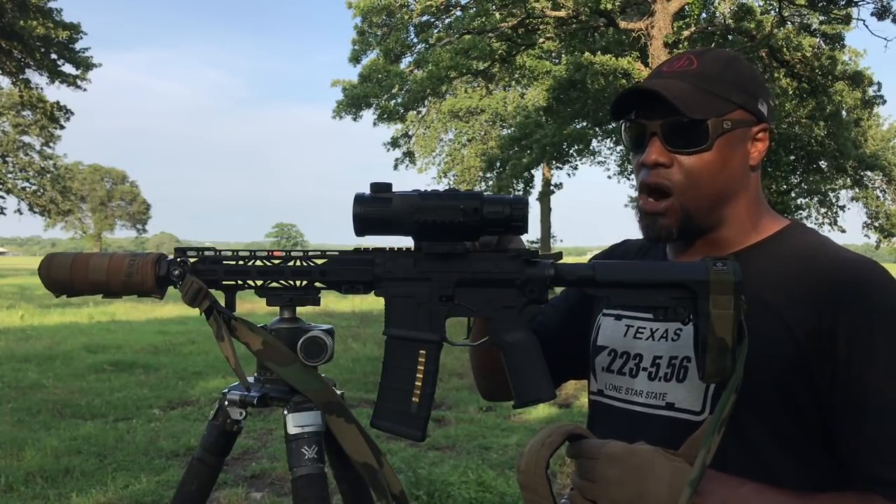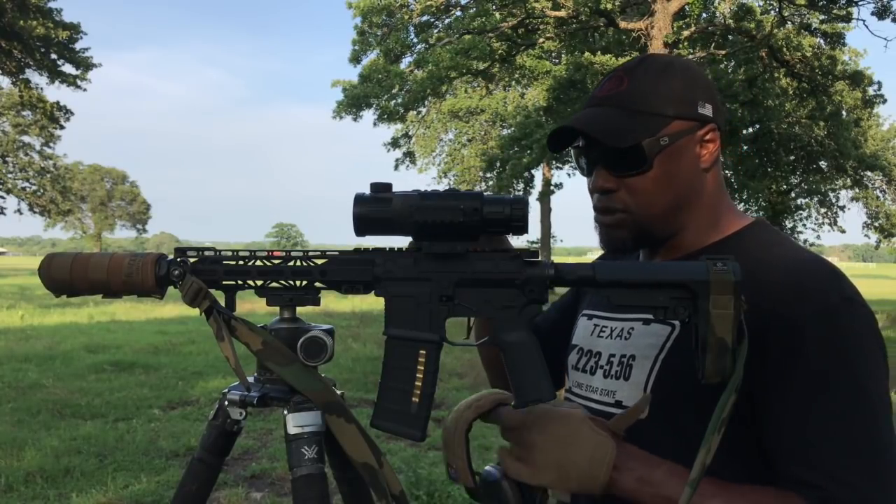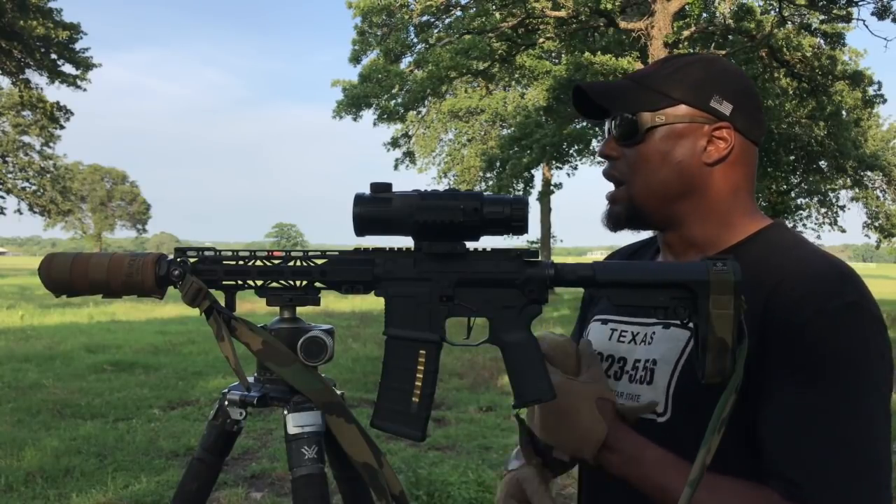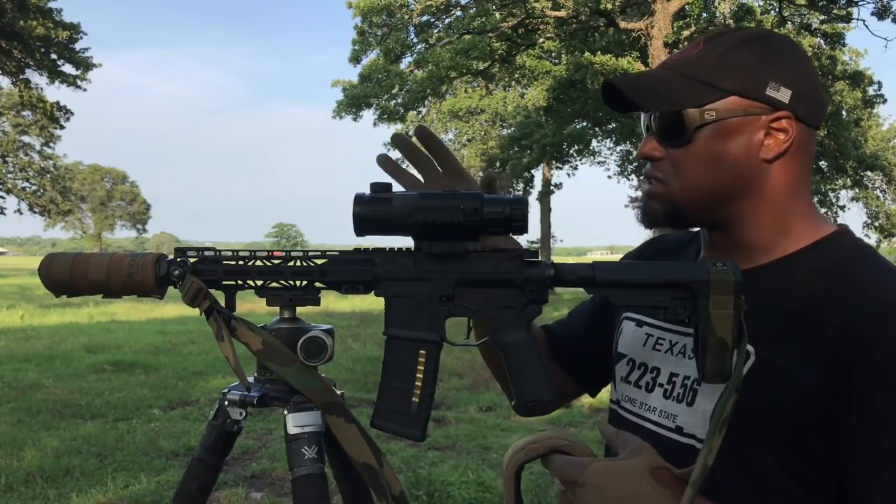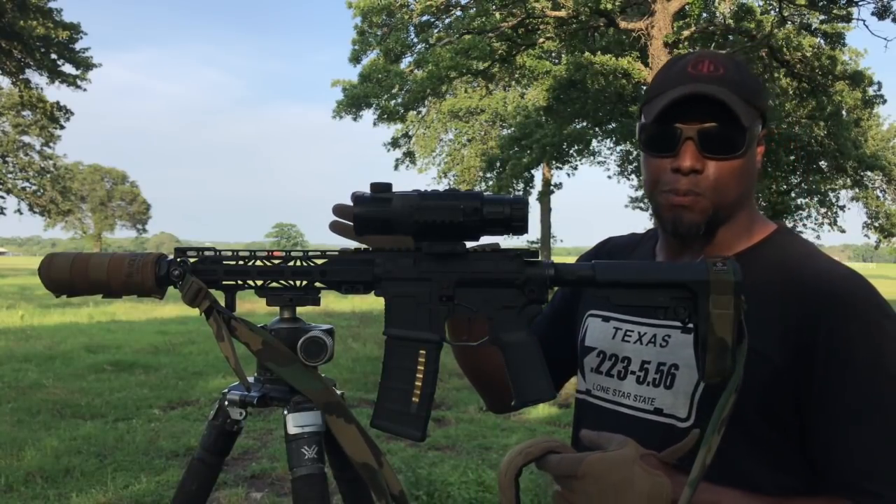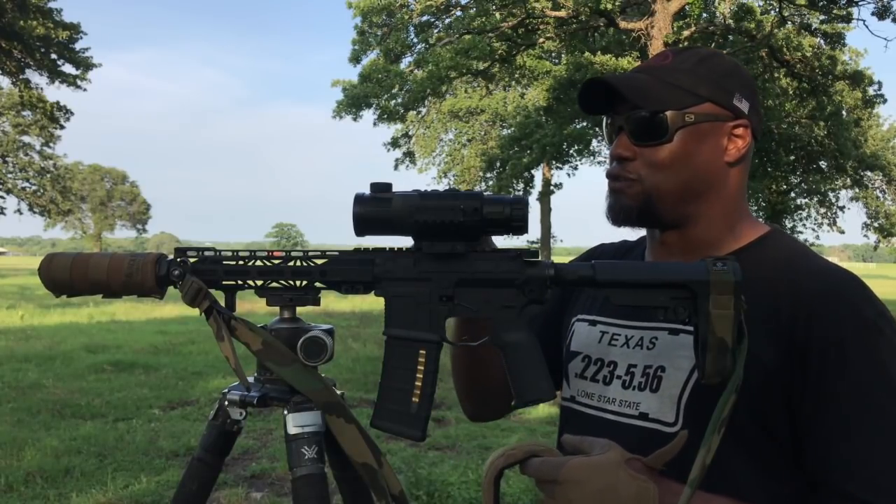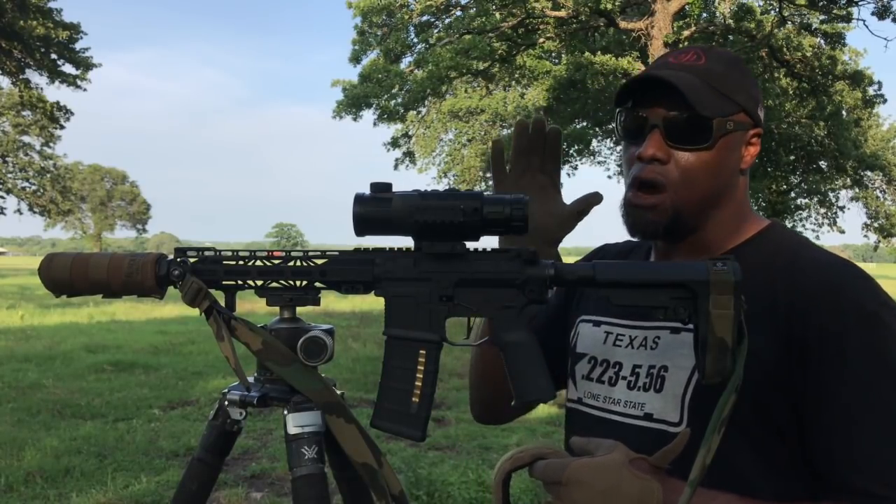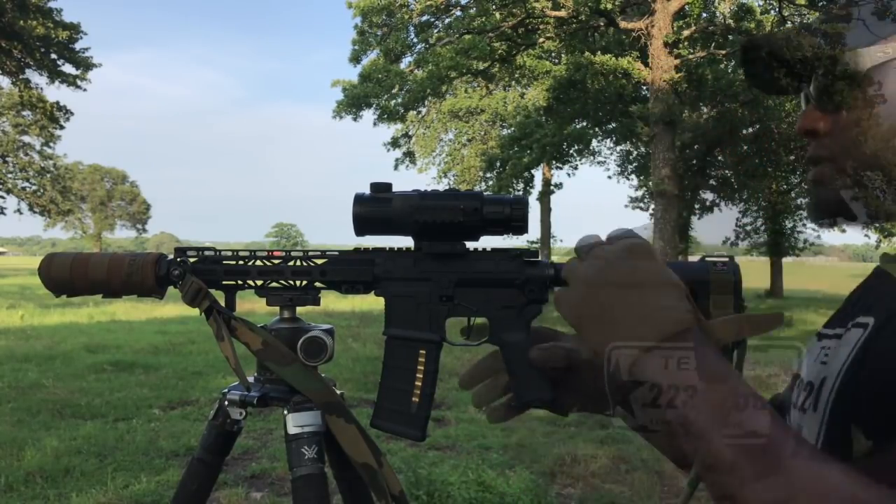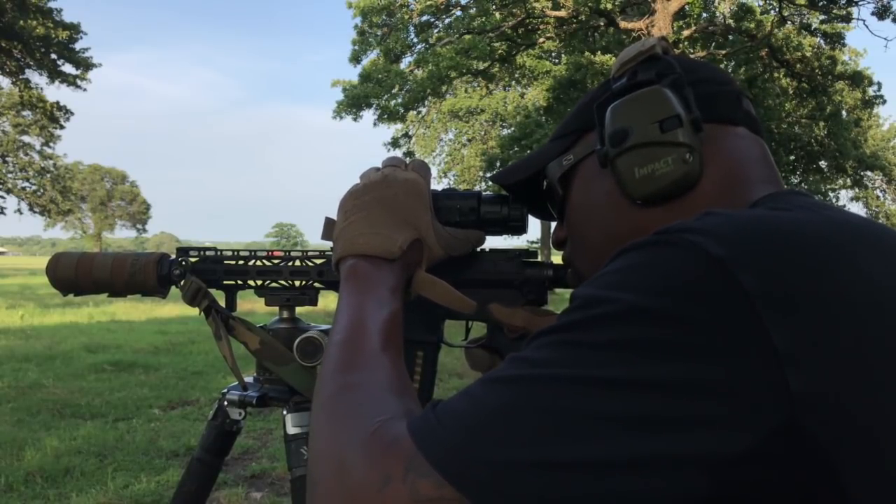There is audio on the iRay, but I'm gonna use a different recorder to capture the audio. And you guys are going to see the impact through the thermal on that steel. You'll see where that first point of impact is if we make contact. I've never run an RH50 or an RL42 on the 10.5-inch 223 here. So we will see.